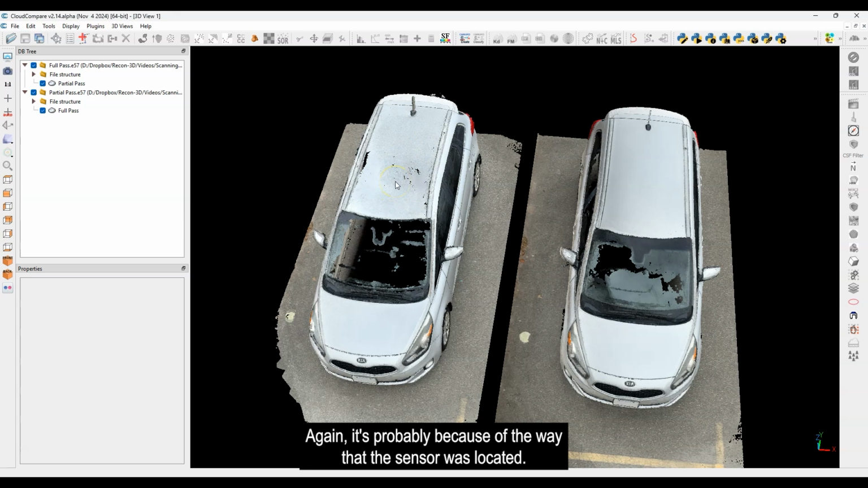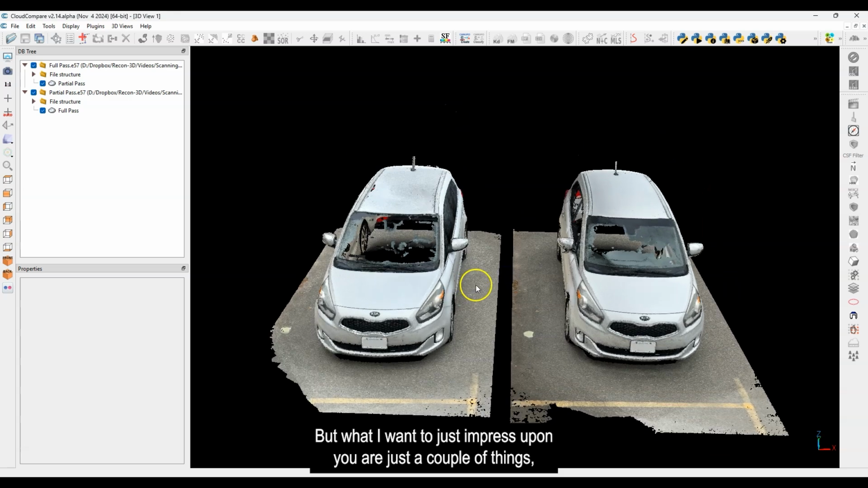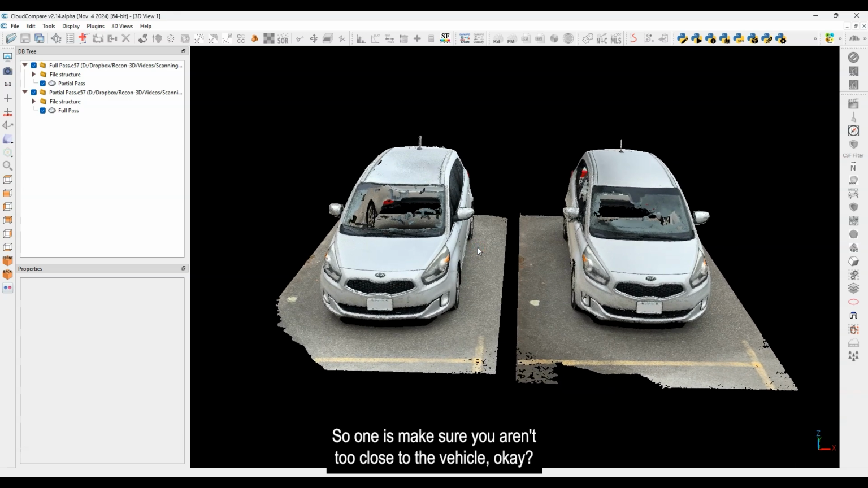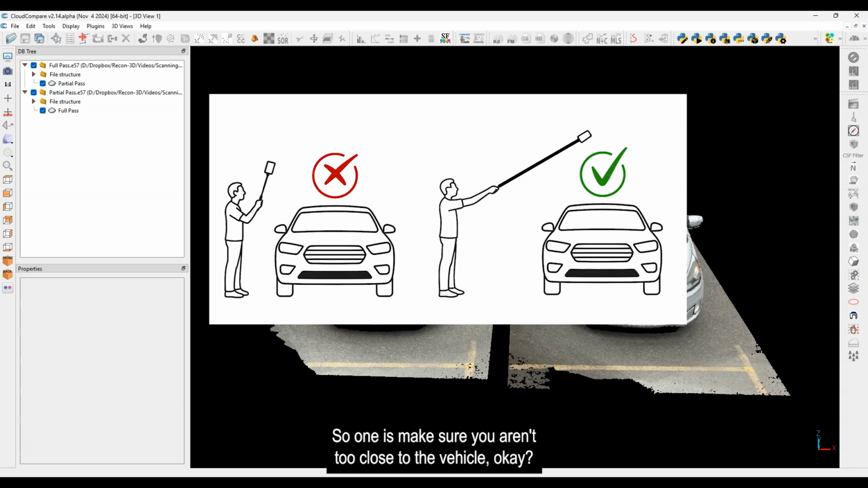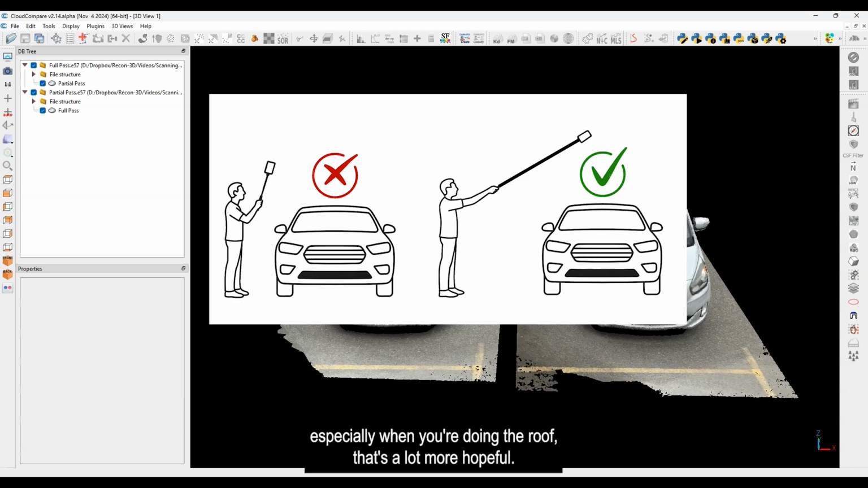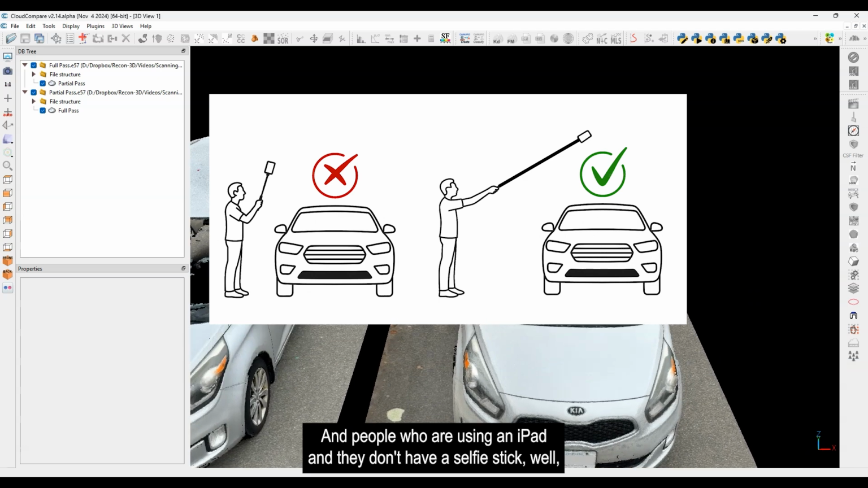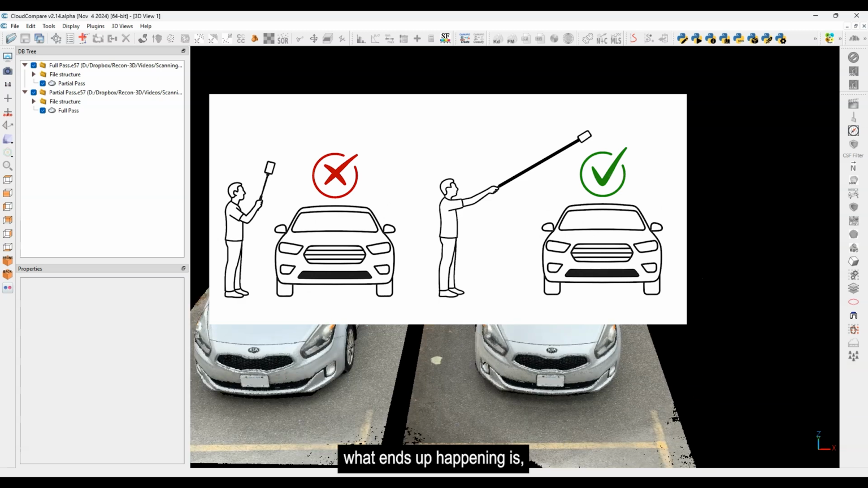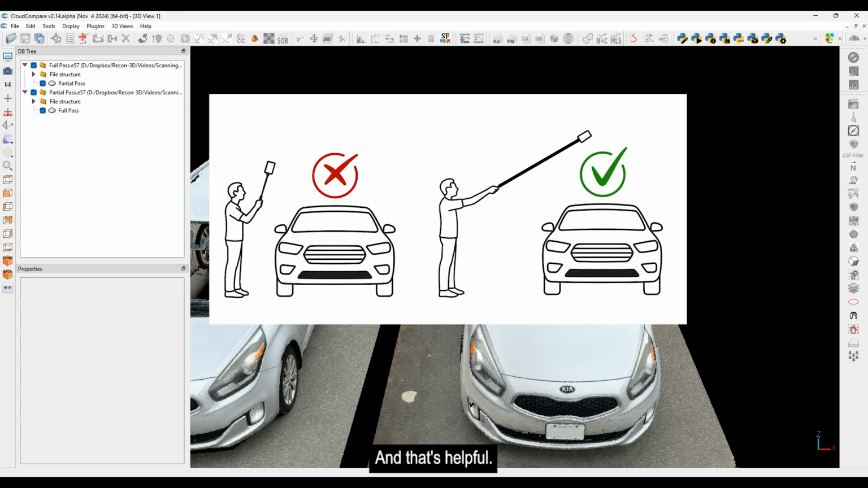Again, it's probably because of the way that the sensor was located, but I just want to impress upon you 2 or 3 things. One is, make sure you aren't too close to the vehicle. If you're farther away, especially when you're doing the roof, that's a lot more helpful. People who are using an iPad and don't have a selfie stick end up being closer because they don't have the advantage of being higher up and getting a wider field of view. And that's helpful.